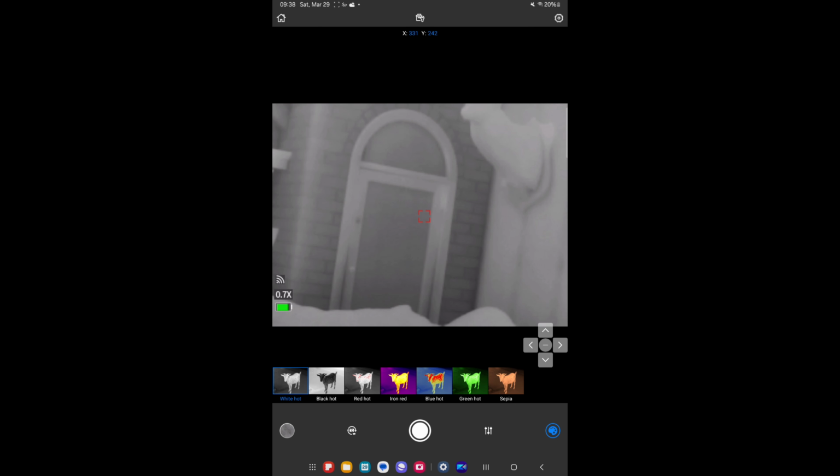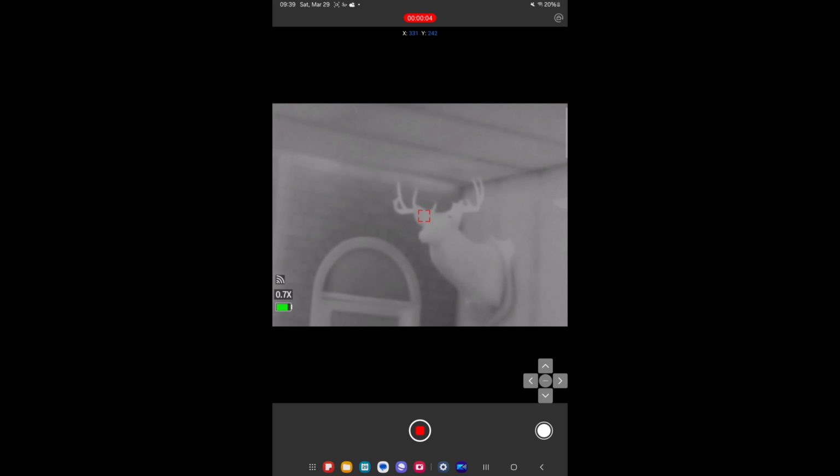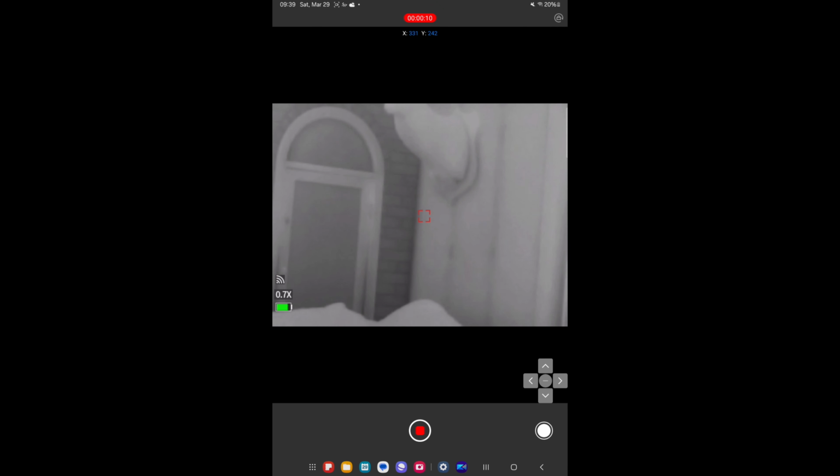And then to record, just flip on that record button, then hit the center, and now I'm recording. So now everything on here, I just recorded all that.